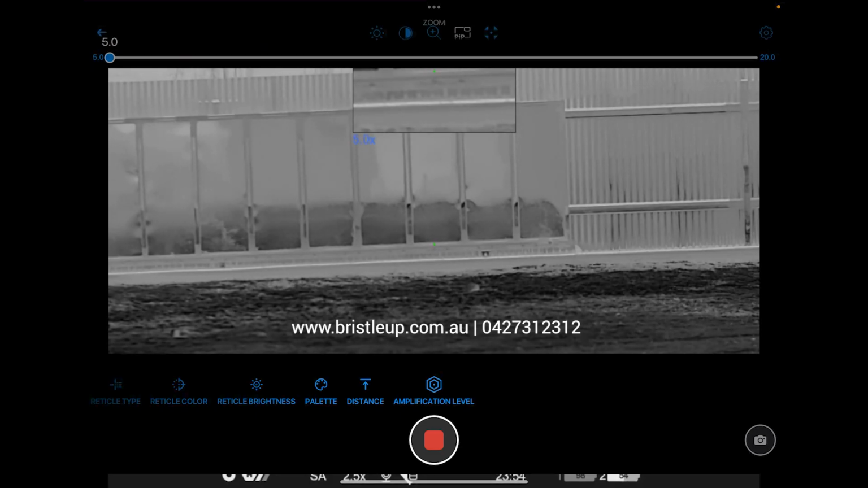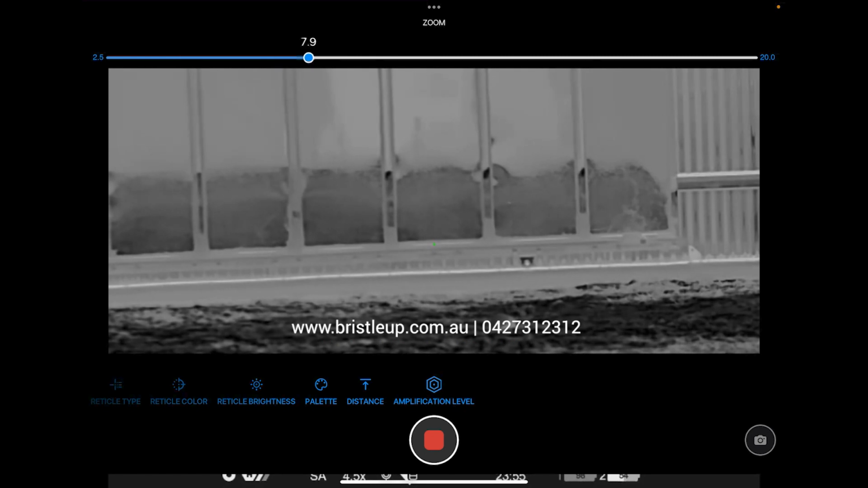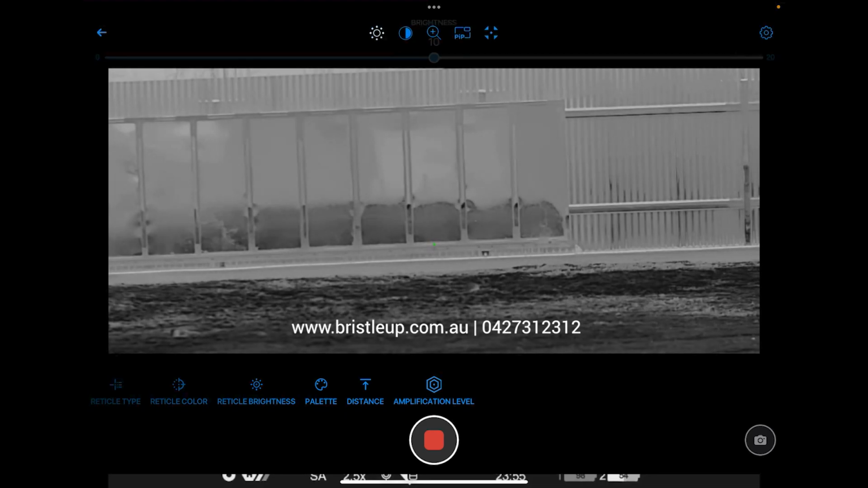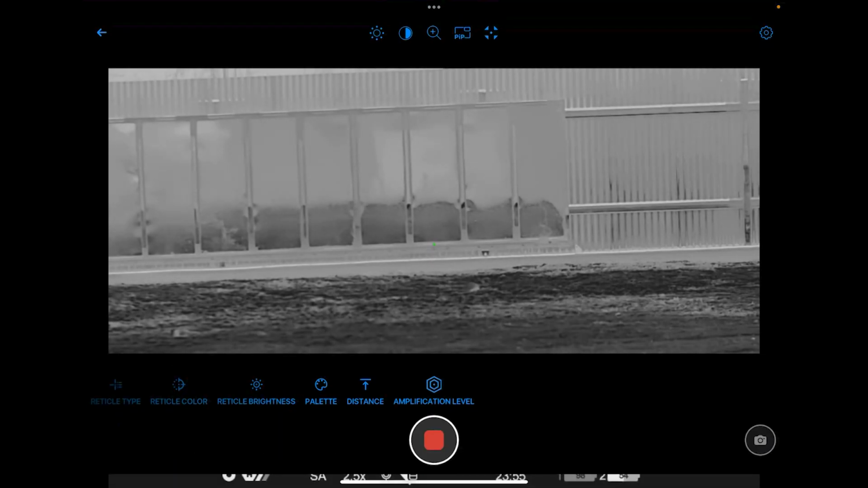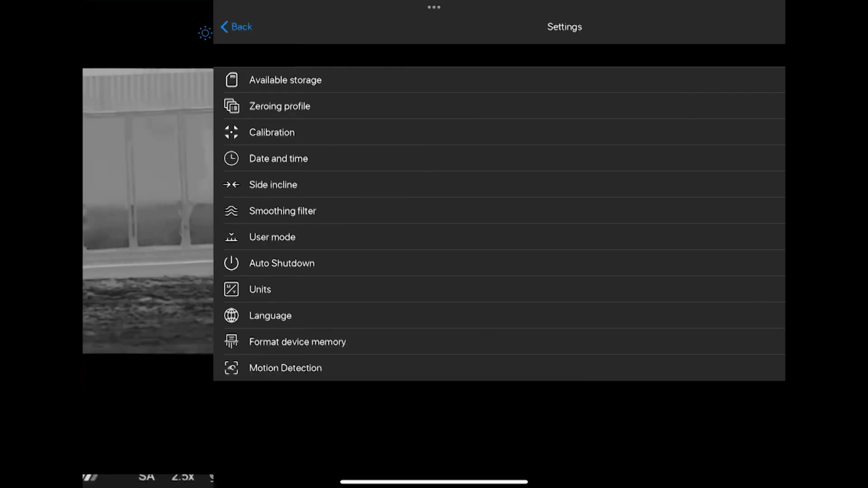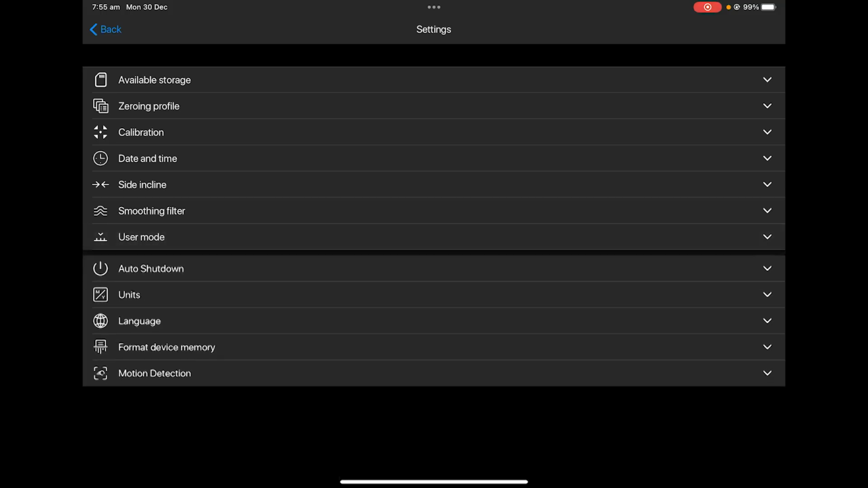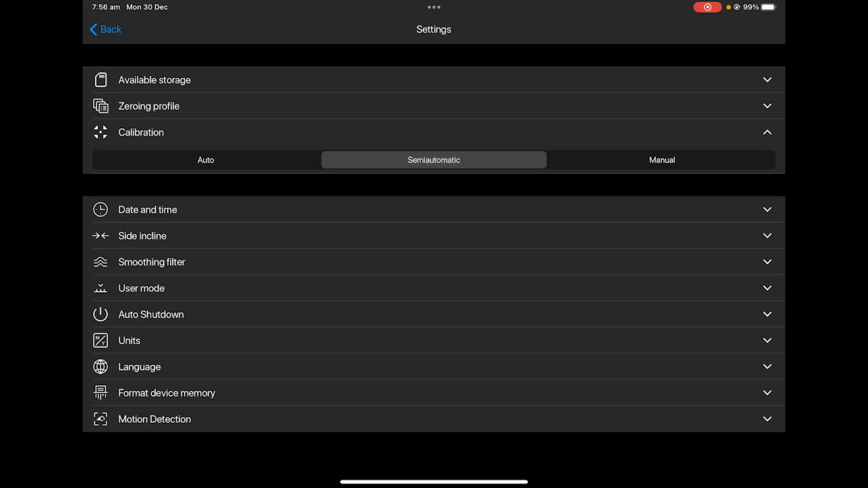Okay. Now if we turn picture-in-picture mode off and go to zoom, it allows us to zoom in to the full view by dragging this little blue ball. And then we have our contrast, which we can adjust from the app, and our brightness. That's basically the majority of what you can do from the viewfinder. We do have a settings icon up in the top right hand corner, which allows you to turn on certain settings like your smoothing filter, for example, your calibration settings, and various other options there as well.